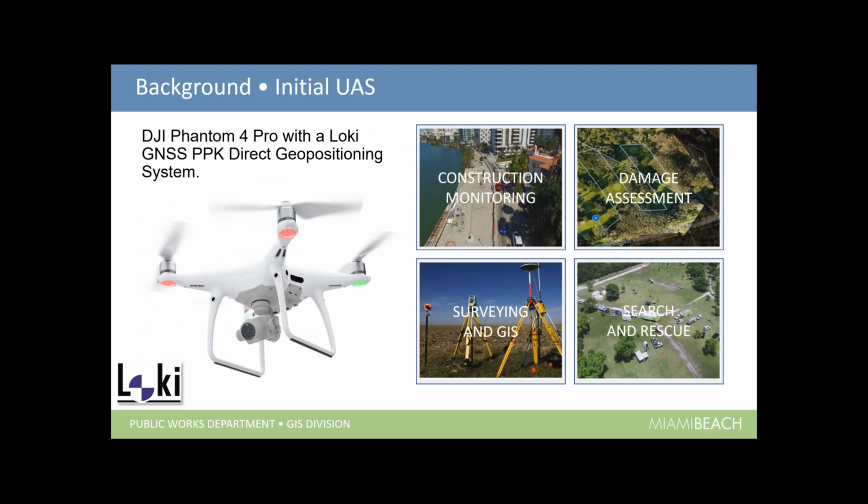So a little more background. The city started with a Phantom 4 Pro, but we attached a Loki GNSS positioning system on it for higher accuracy. And initially, we were doing things like construction monitoring, taking videos of all our construction projects before, during, and after. Obviously, we do a damage assessment as well before, during, and after storms, so we could catalog damages, turn over to FEMA, and so forth.